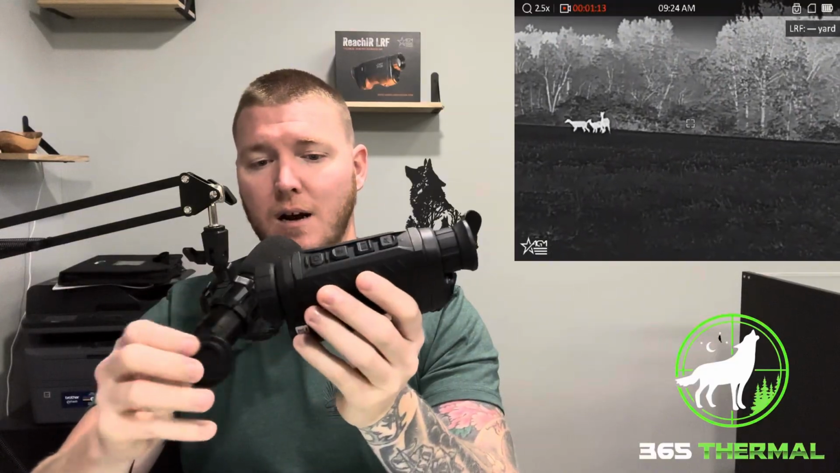I have tons of time with one of these newer models as well. But again, the one that these replaced is something that I used for a very long time. But back to this one, AGM Reach IR 25-384 LRF. So, laser rangefinder right here. I'm just going to go ahead and go over the different buttons, the layout of this whole entire monocular, and we're going to get right into it.